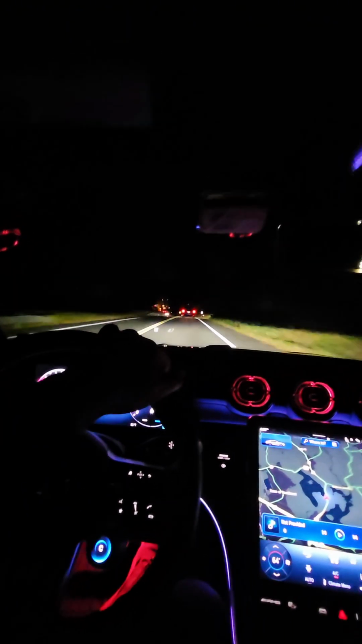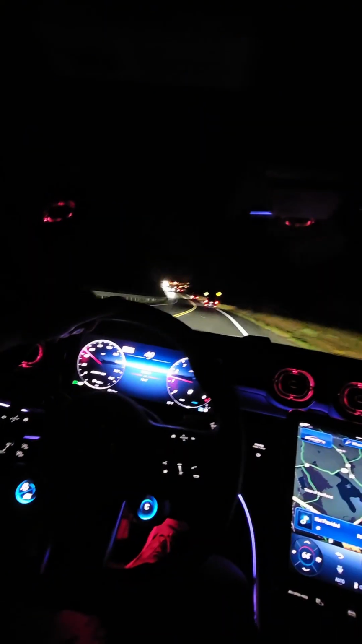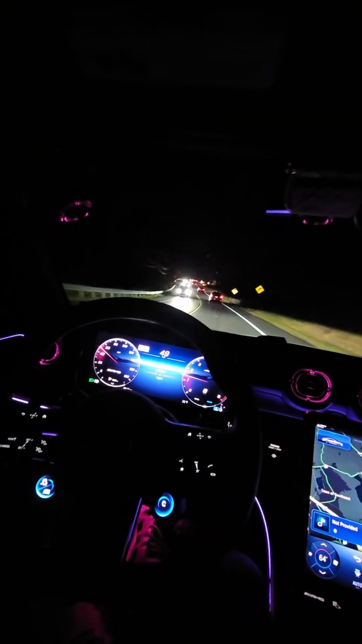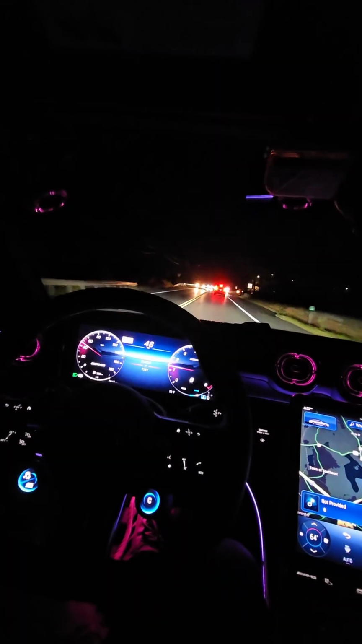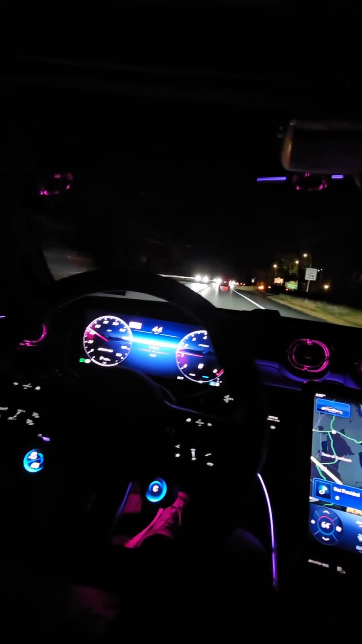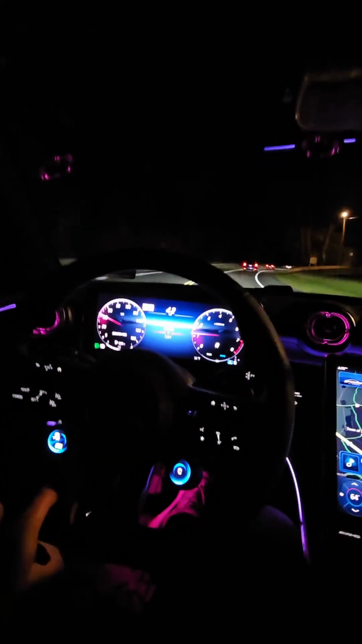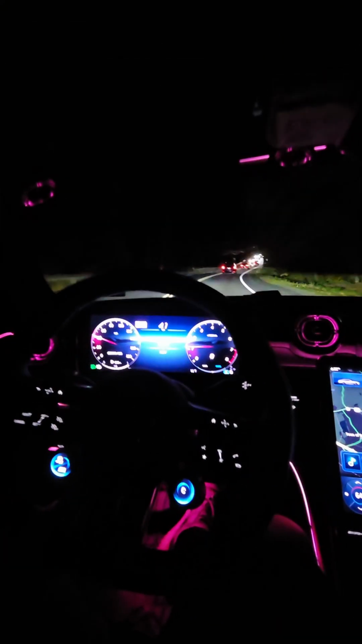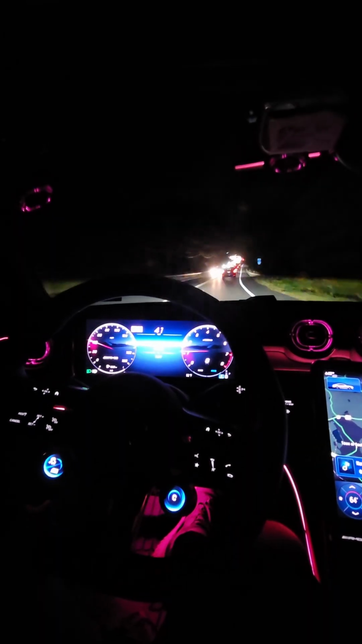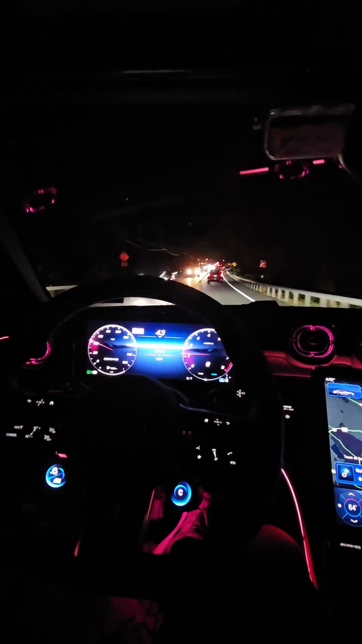But yeah, man, this car has been great. I've already put like 1,000 miles on it. Had it like 2-3 weeks. It's kind of heavy, very heavy compared to an M4. But when you're just sitting here driving, it feels like a better car.